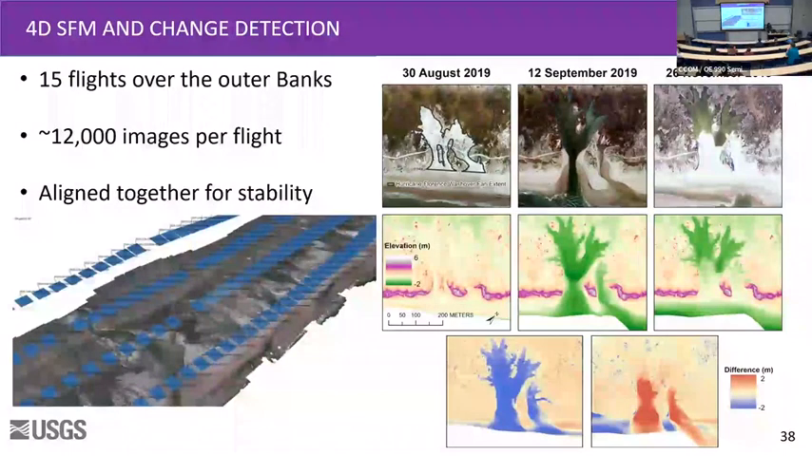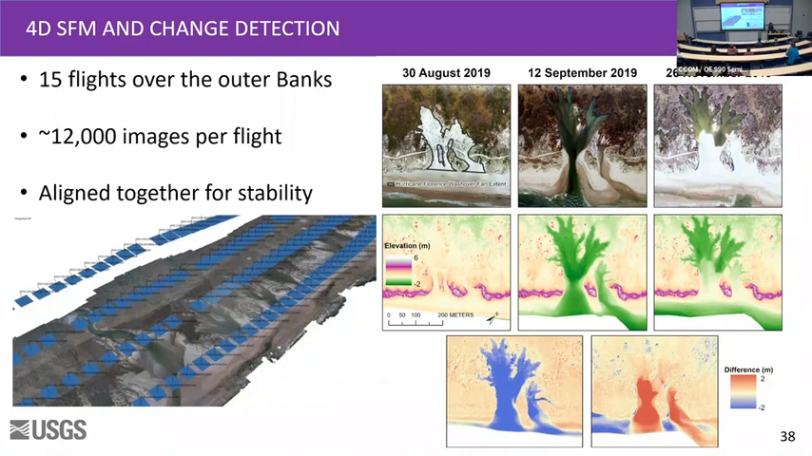But what we wanted to do is we knew that Hurricane Dorian was coming. We had just gotten supplemental funding after Hurricane Florence to fly the entire coastline to do structure from motion. And we got so lucky that we flew pre-Dorian imagery, and then we flew post-Dorian imagery. And we got incredible results. I'll show you them. But basically, since then, we've flown 15 times over the entire Outer Banks. We're doing structure from motion for the entire thing.